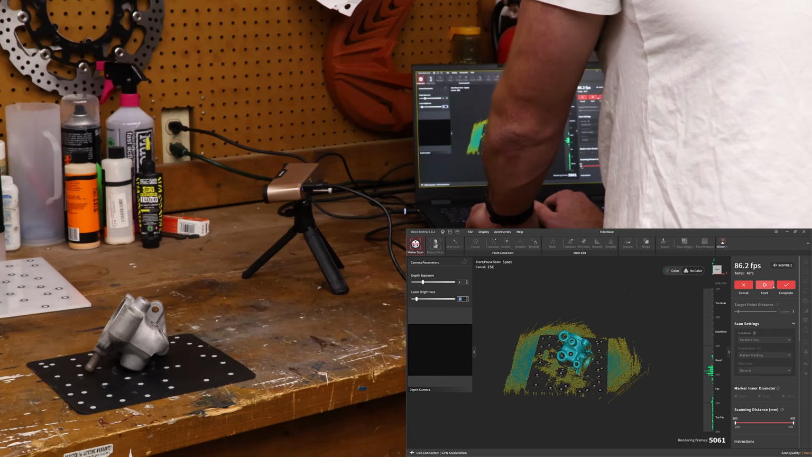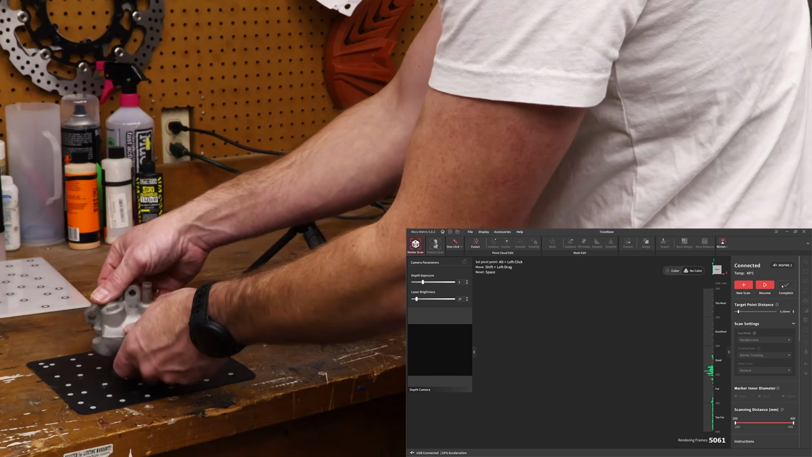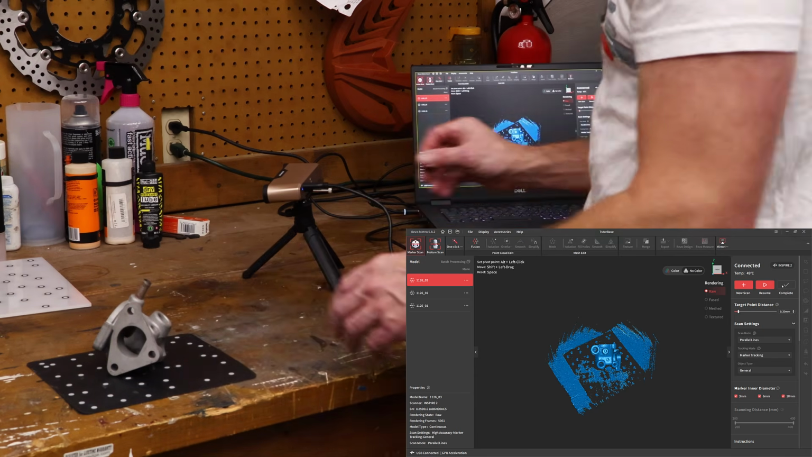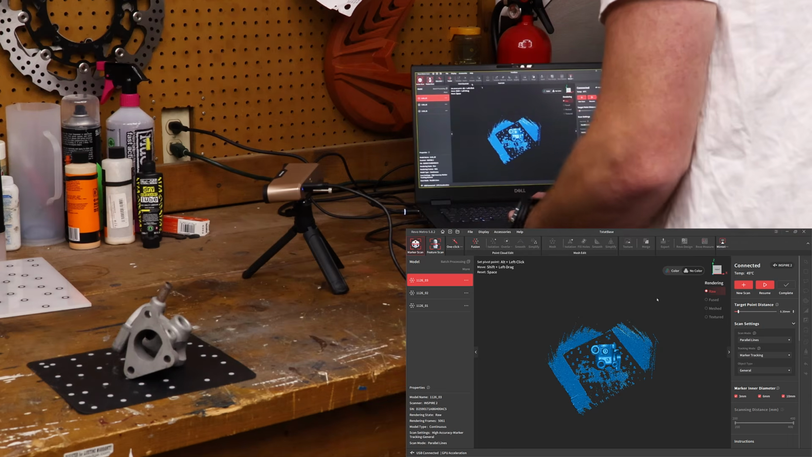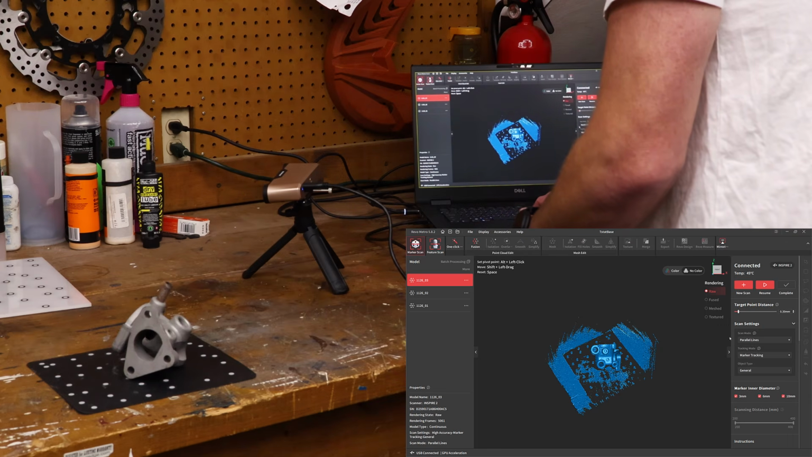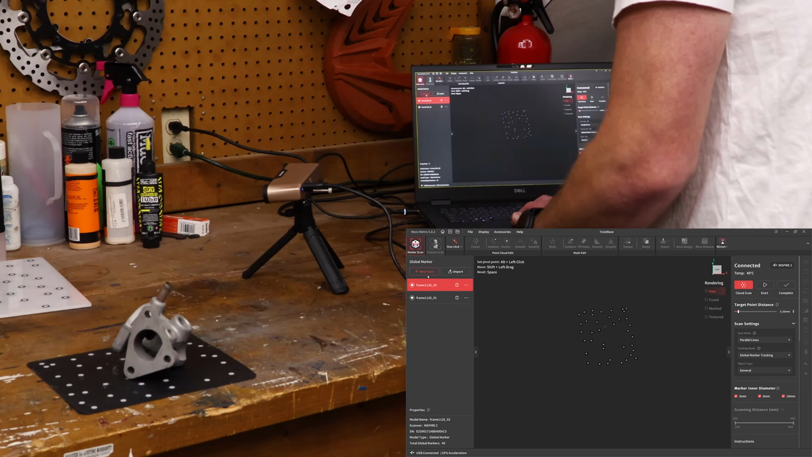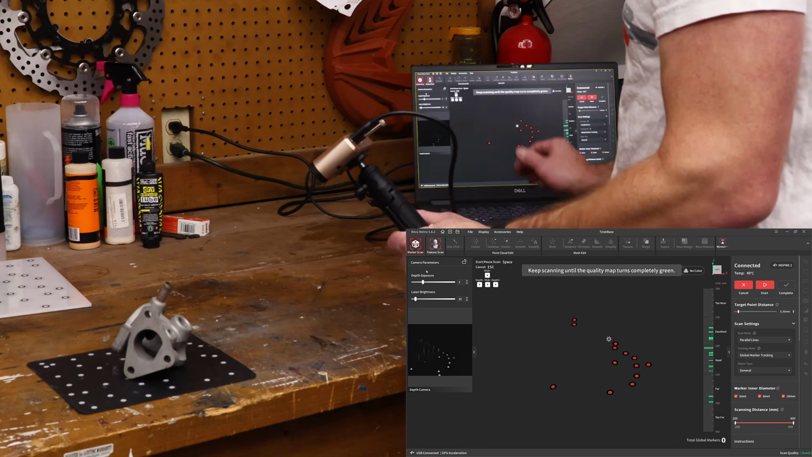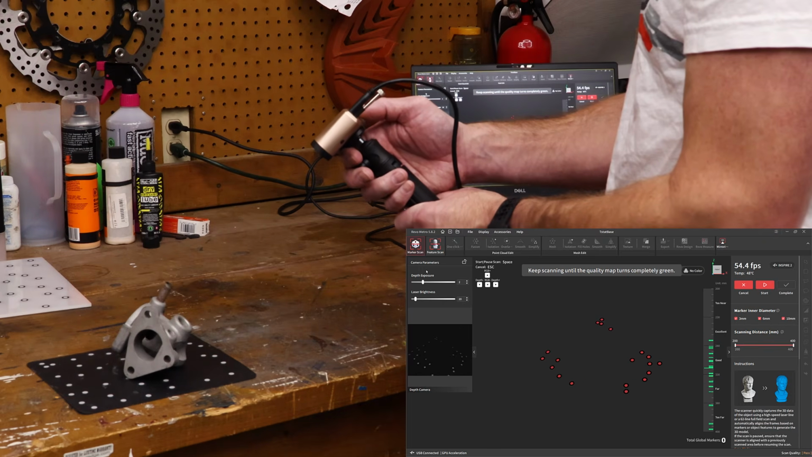Not a great scan, but I think it really highlights how much of a benefit the global marker is. And so I'm going to try it in this orientation now. There's no markers on the part, so I have to rely heavily on the markers around it. What we're going to do is change the tracking mode to global marker. We'll create a new global marker file. Once again, you can reuse global marker files. It is completely dependent on your setup.